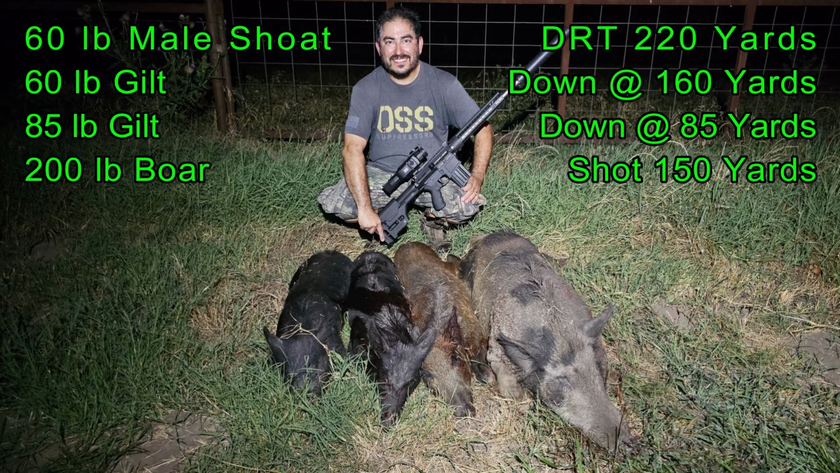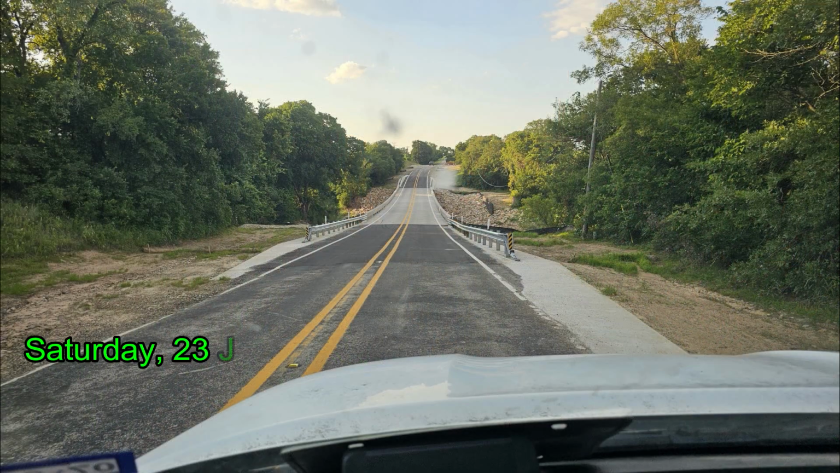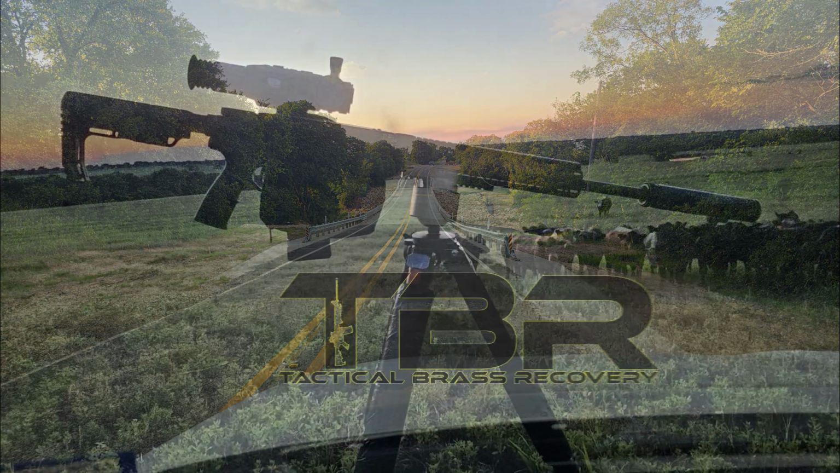Eventually we came away with 4 hogs. 60-pound male showed, a 60-pound gilt, an 85-pound gilt, and a 200-pound boar. Those were the last hogs that we saw of the night, and the next week finds me out with the Super Hogster LRF again, and I'm excited to find out a bridge that has been out for months has been replaced, and I've got a shortcut back to my hunt properties.